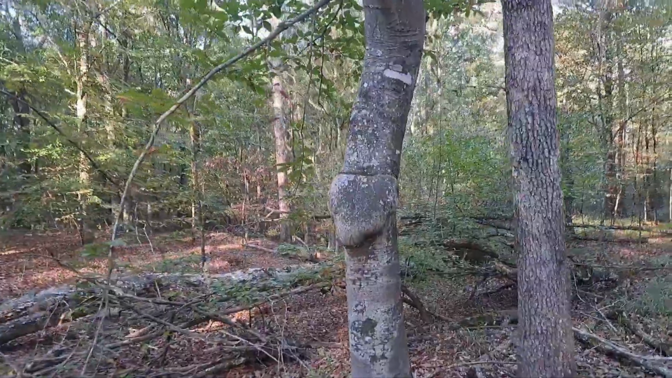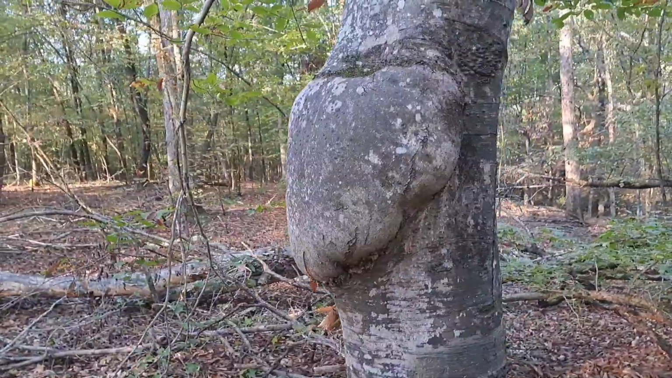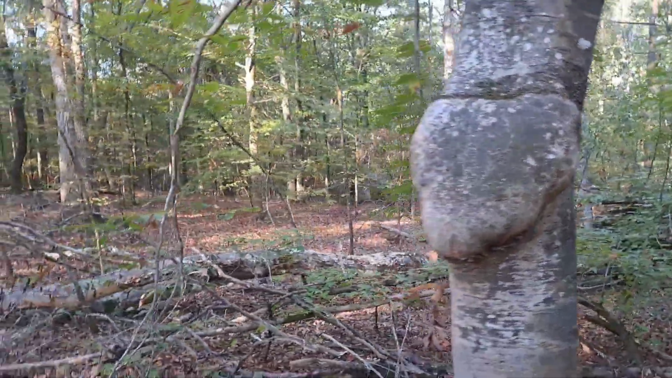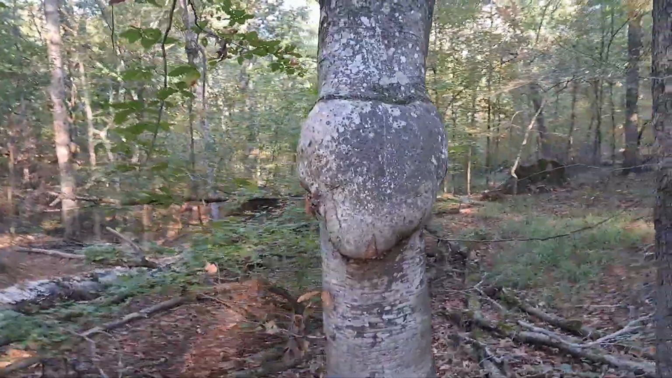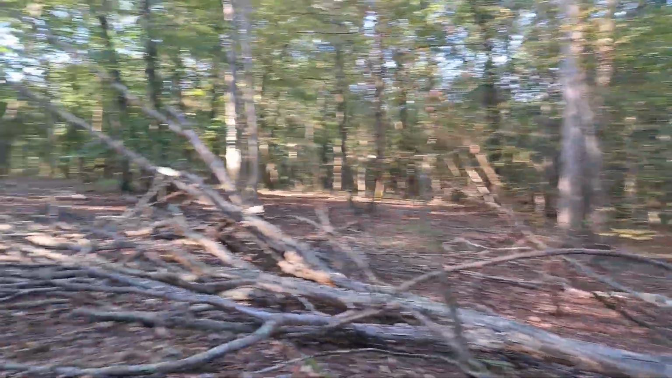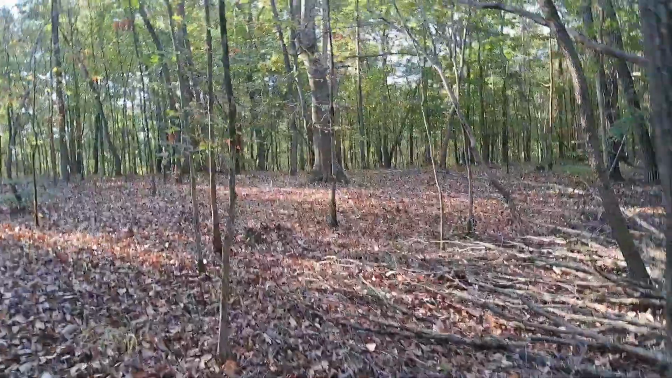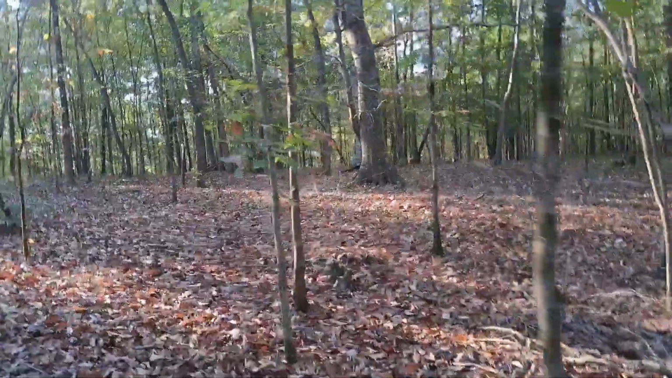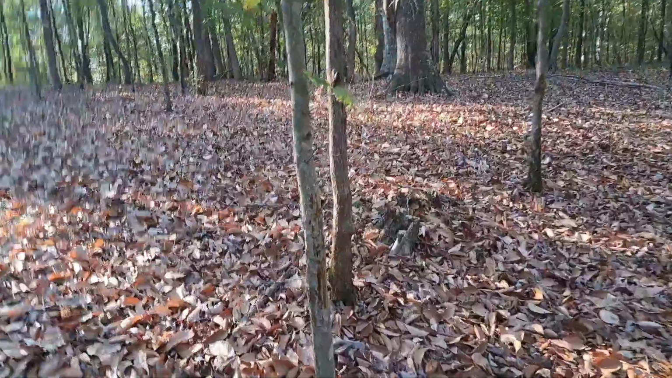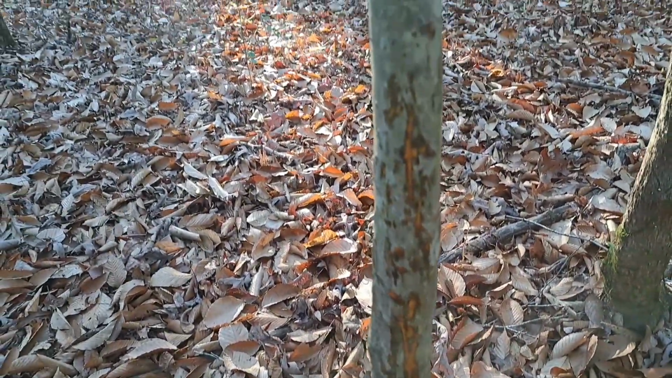That beech has got a spot on it. Y'all see that? Looks like a big nose. Nosy beech. Uh-oh, looky here. There's where a buck's been rubbing his antlers.